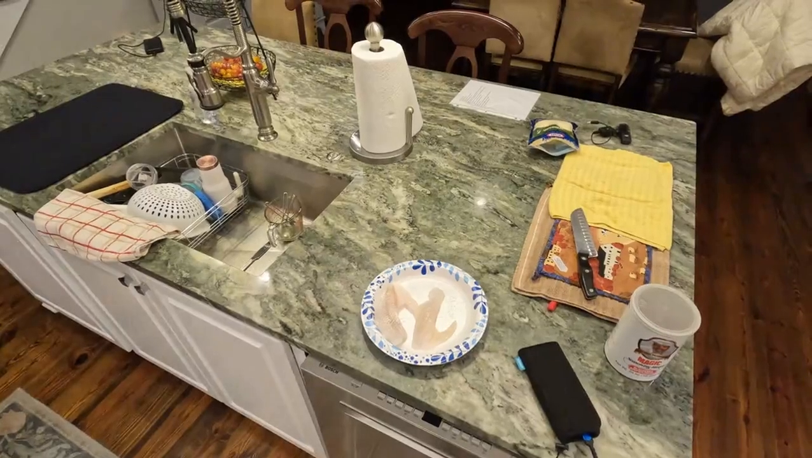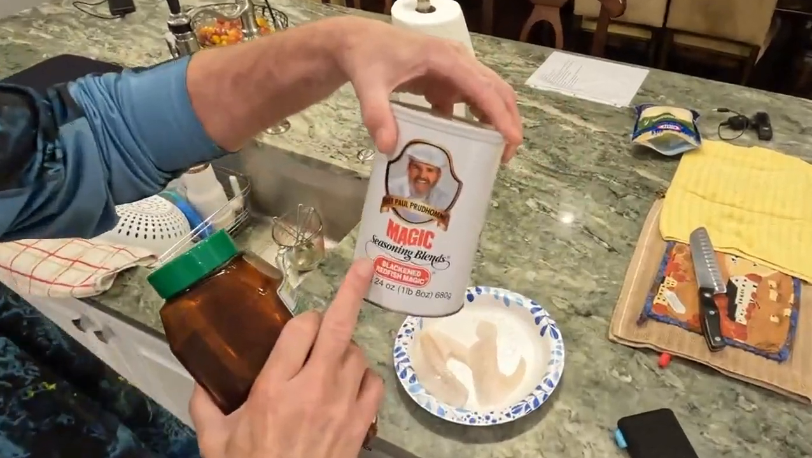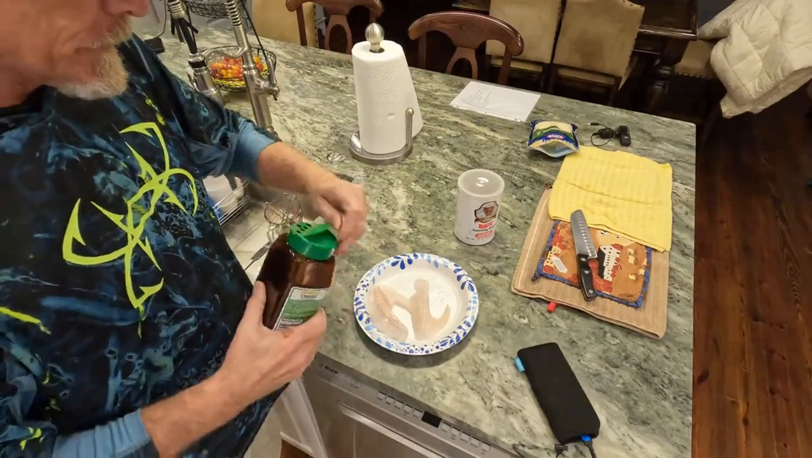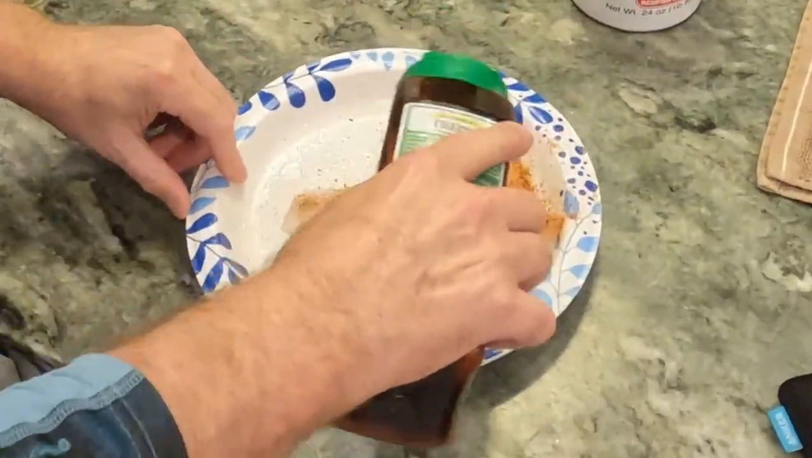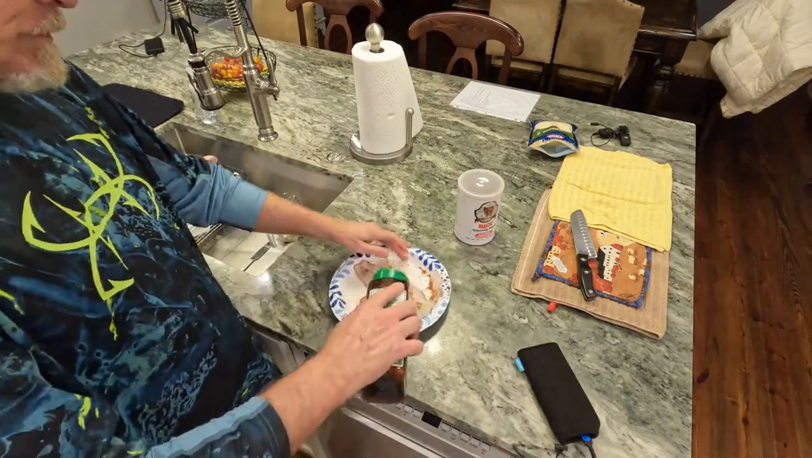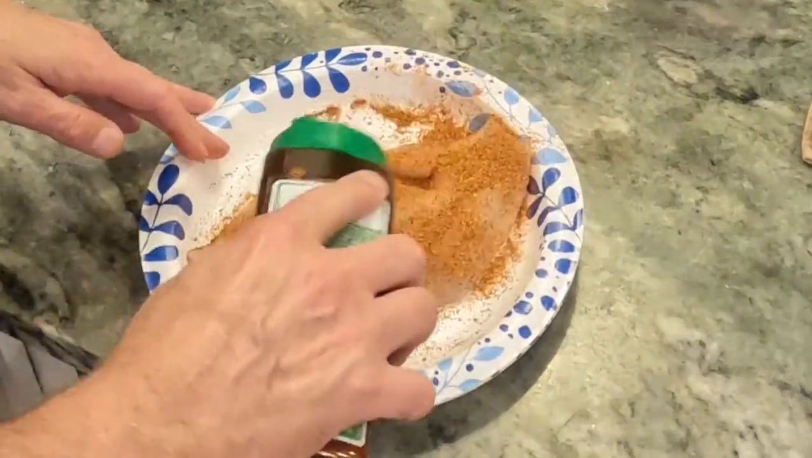Be sure to stay tuned next week because I've got an awesome baked crappie recipe that I'm going to show you. Today, we had a couple fillets left over and we fried them with the blackened redfish magic by Paul Prudhomme. It is delicious. This recipe's easy. You got to give it a try. And we're going to cook these two pieces. I put it in this container just so it's easier to put on there. You don't want to go too sparingly. I love it, so I put it on pretty thick.